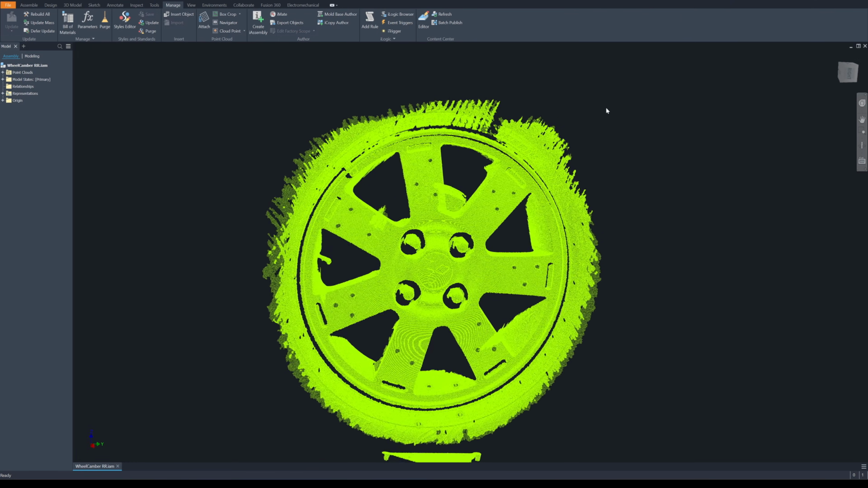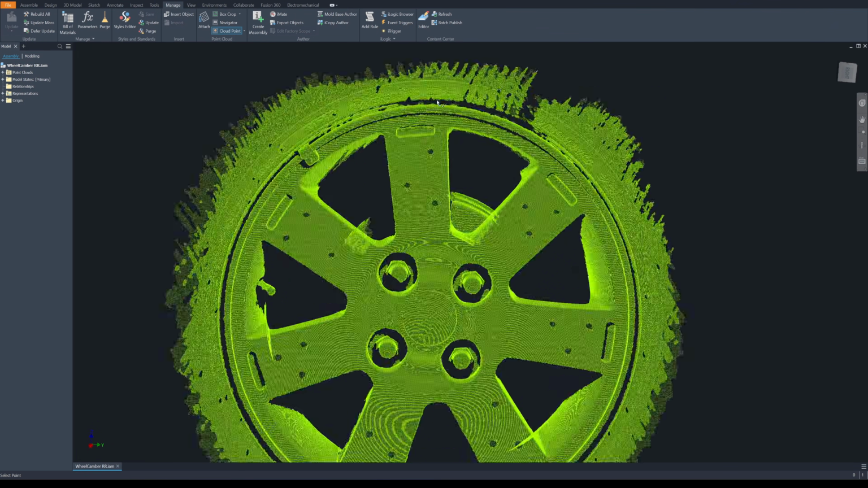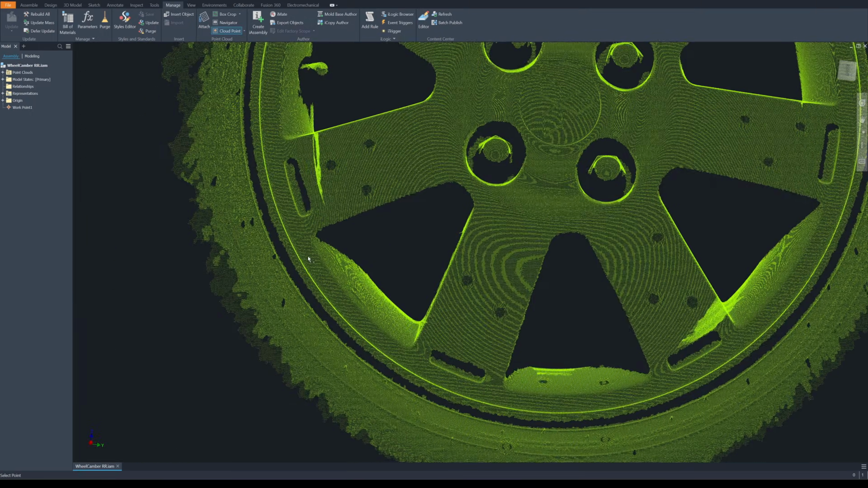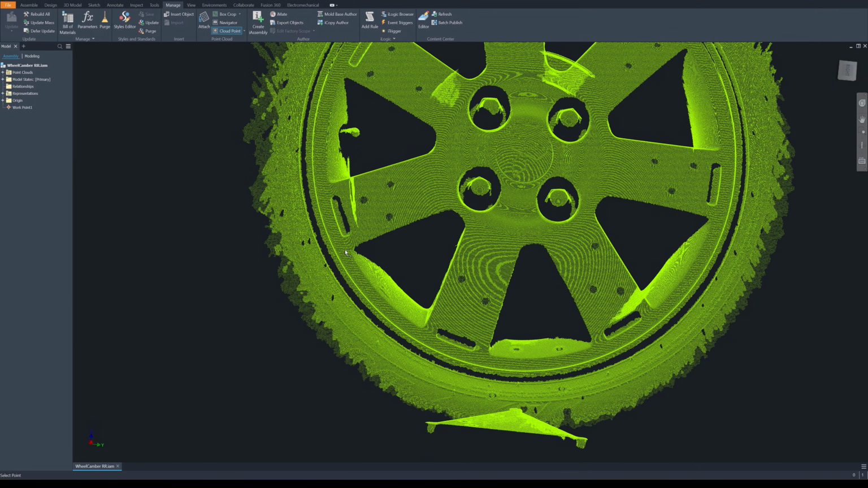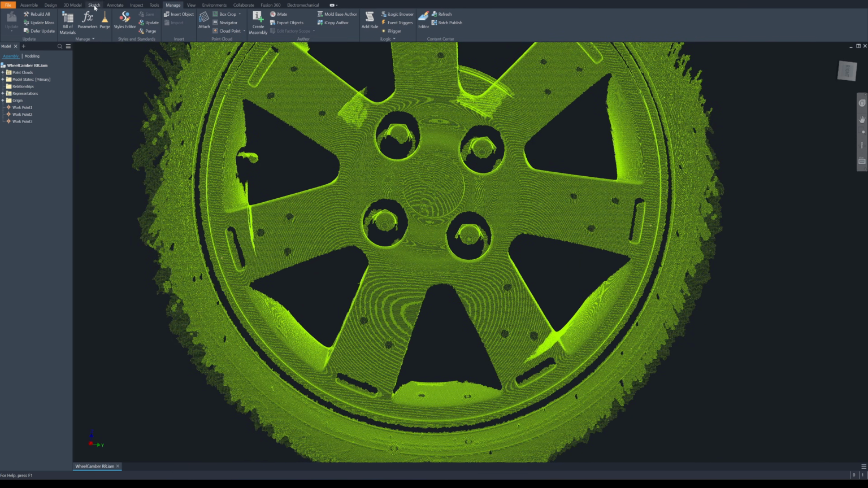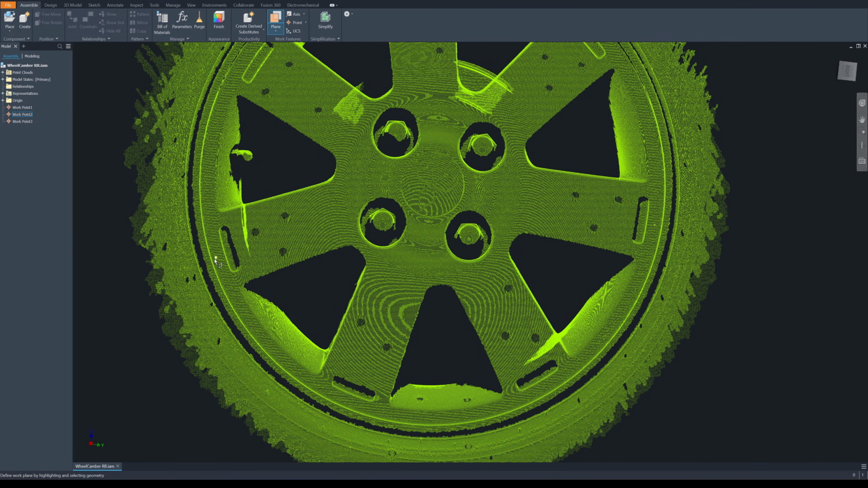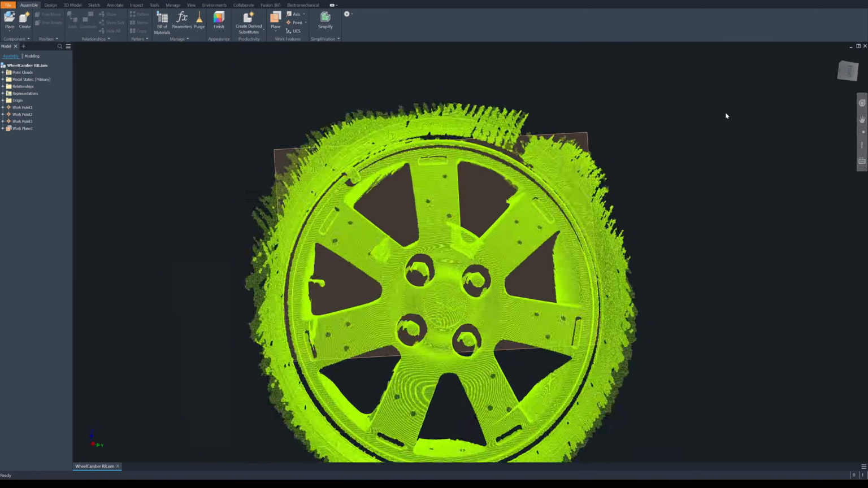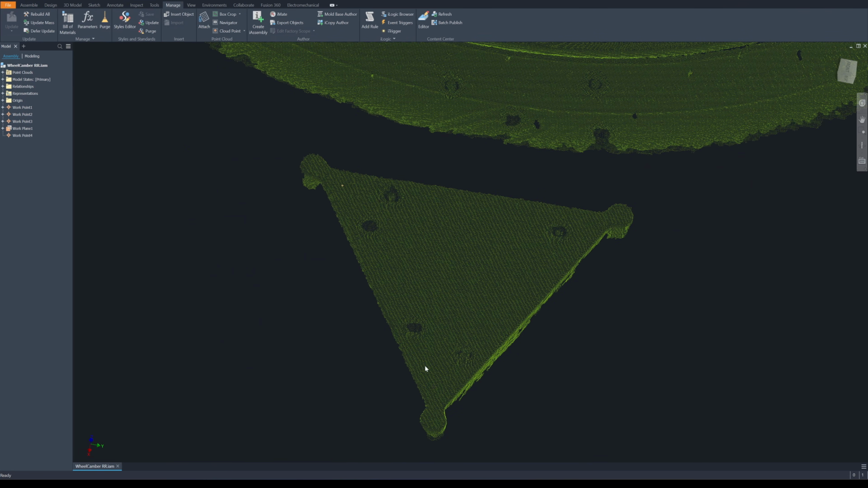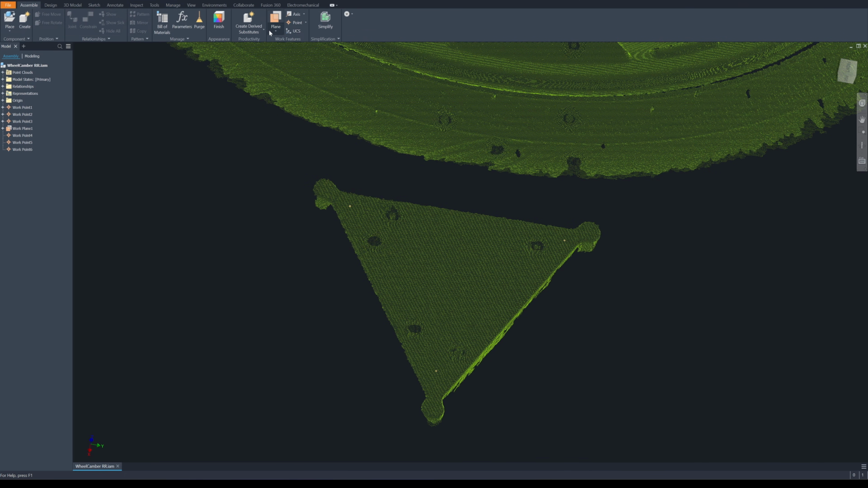Okay, next I'm going to create points on the rim. For creating a plane, I need 3 points. Let's pick this one. Okay, then I'm going to create a plane. 1, 2, and 3. Okay, this will be the plane of the rim. 3 points here. And create a plane.